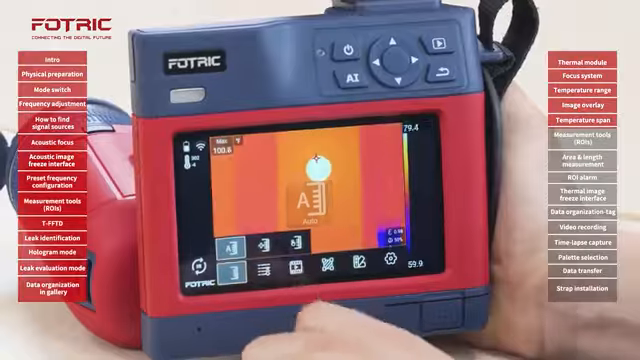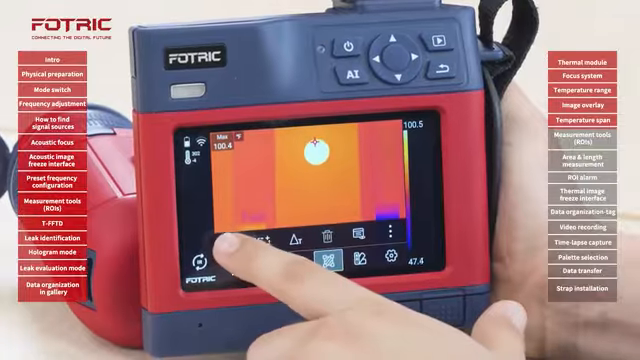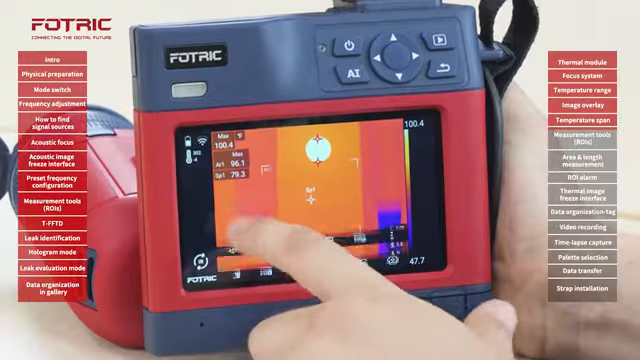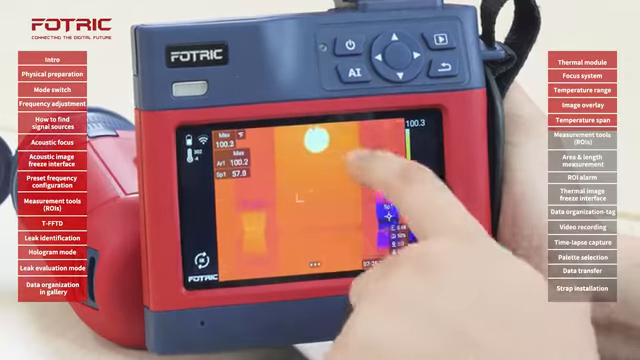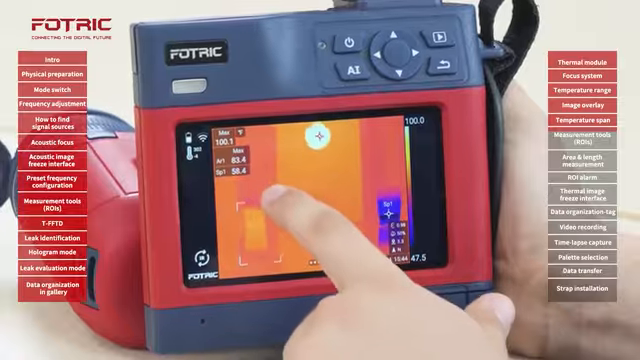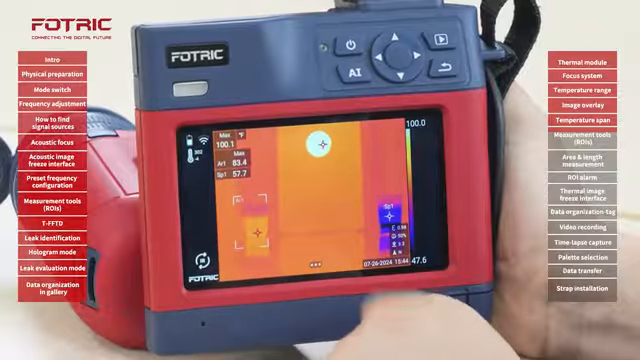I would like to show you now how to use regions of interest, ROIs, like spots, circles, and rectangles on the camera. I'm going to go back to auto scale. I will tap now on my ROI. Here I can add one spot. I can also add one rectangle. I can locate the spot in an area of reference. I can tap on the center of the rectangle and move it around in a specific region that I'm interested in. By tapping on the corner, I can adjust the size and shape of that box.